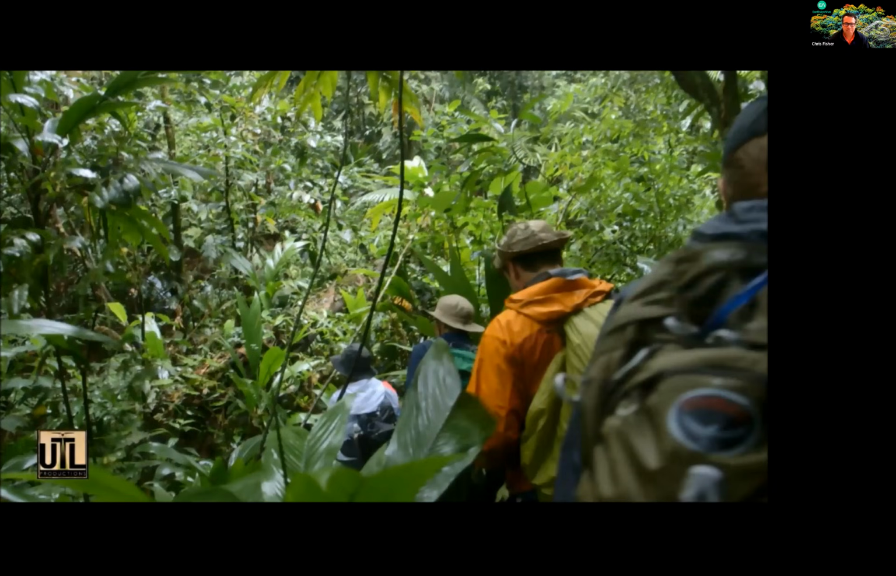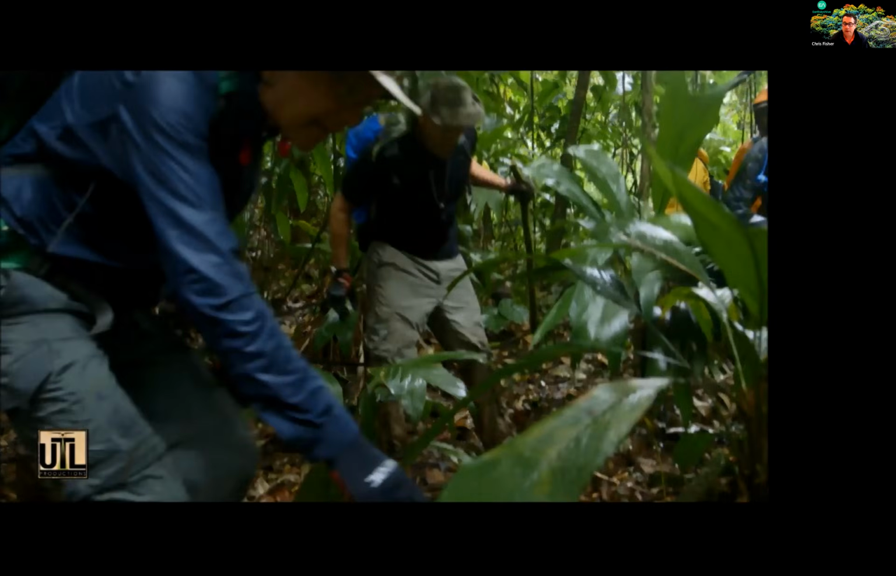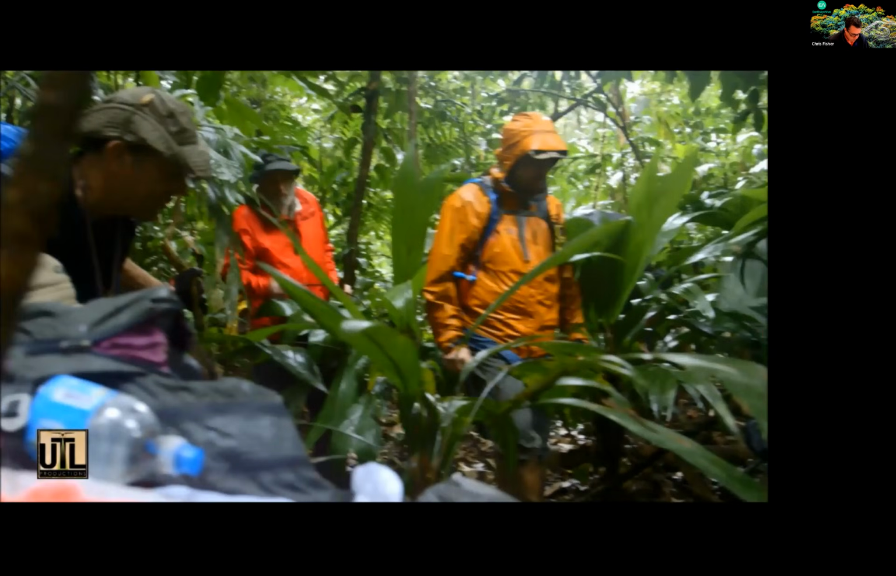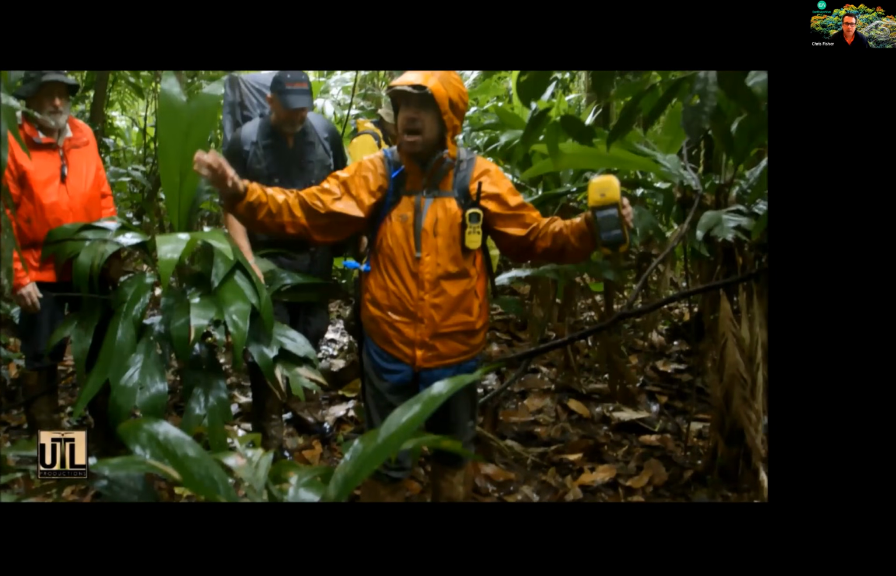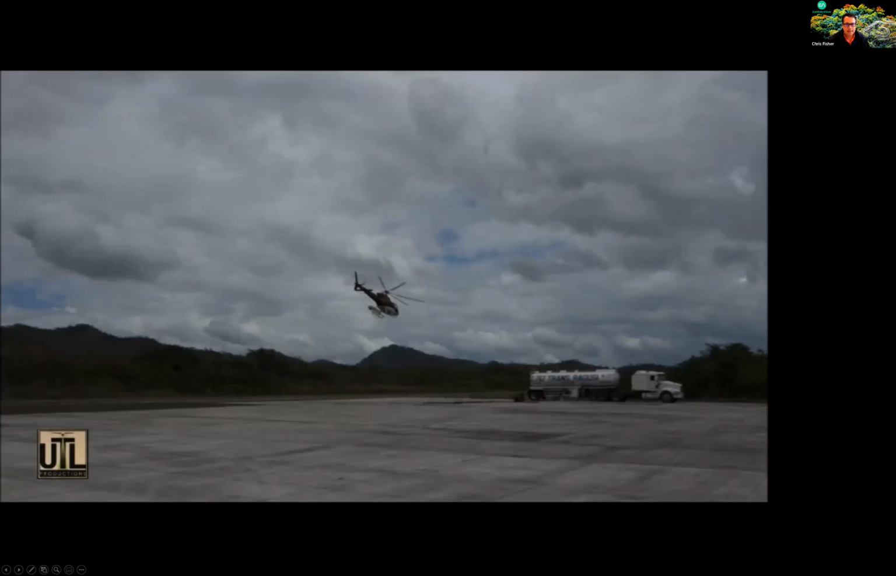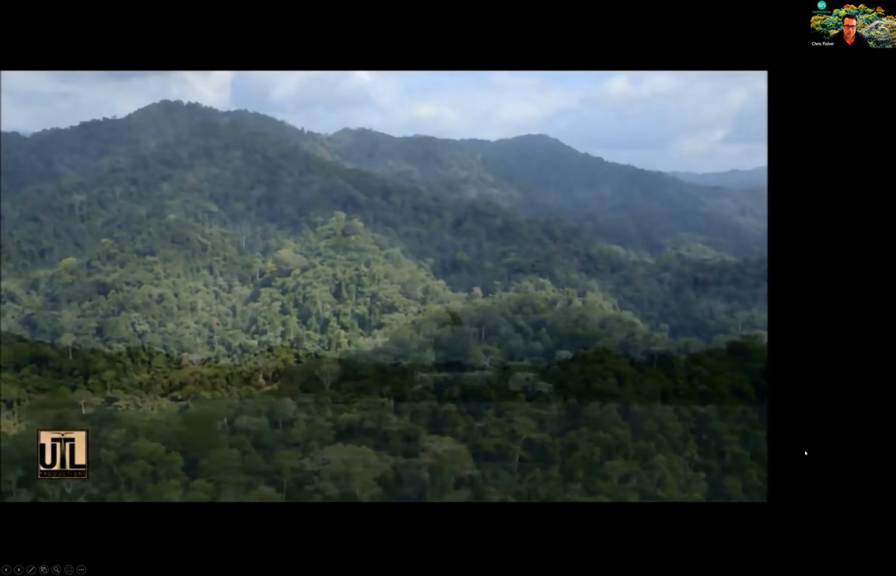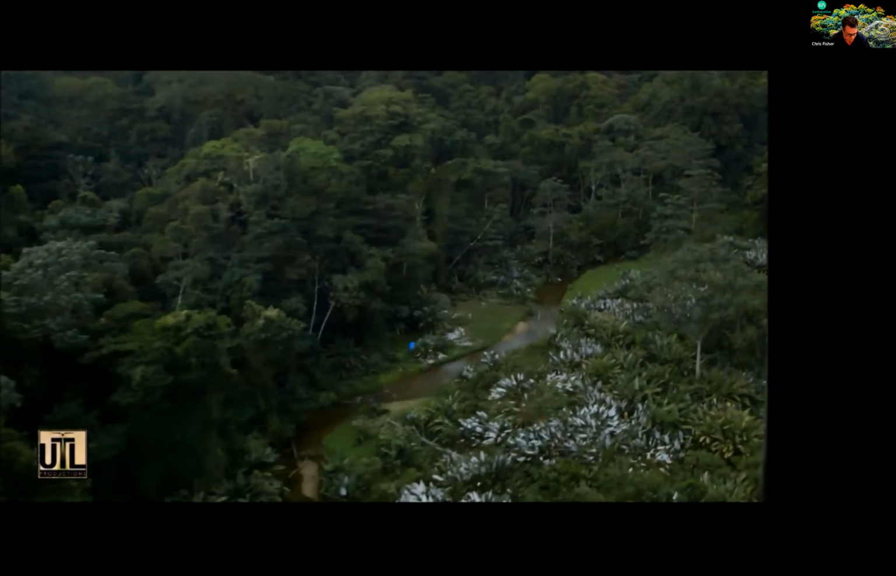Everything that we saw in the initial LiDAR findings were there in the field, and so much more. At the center of the city was a cache of objects, groundstone objects, that had probably been left there as a termination deposit, a closing deposit, when the city was abandoned sometime in the 16th century due to European introduced disease. And these objects have lain there essentially untouched, except by the jungle, for centuries.